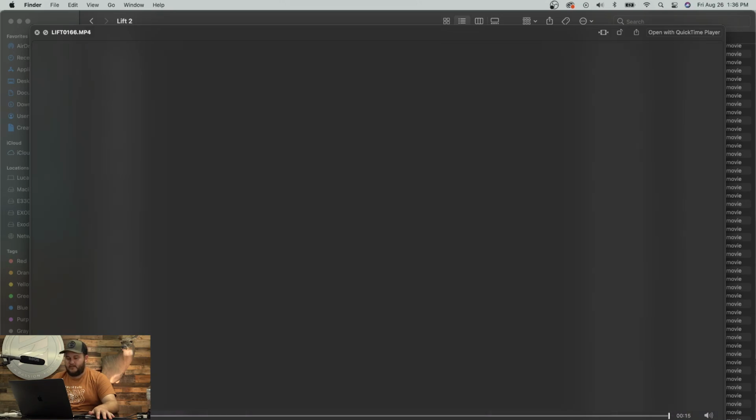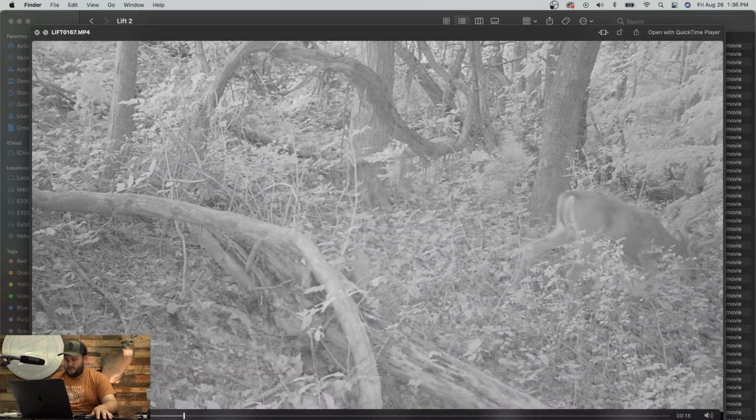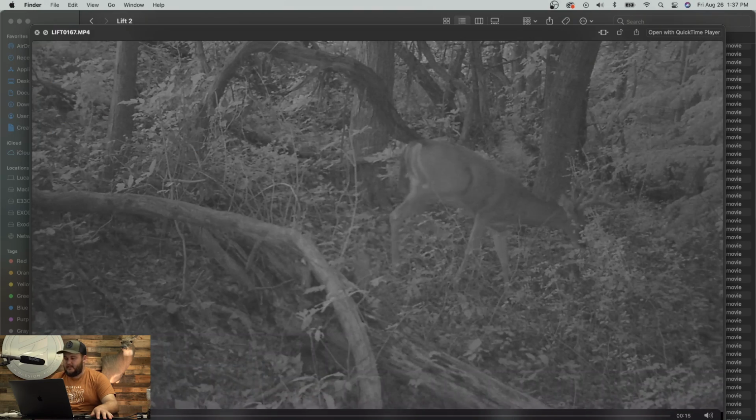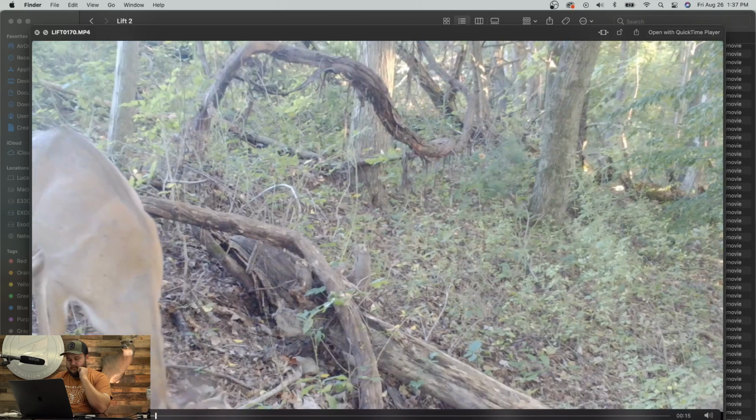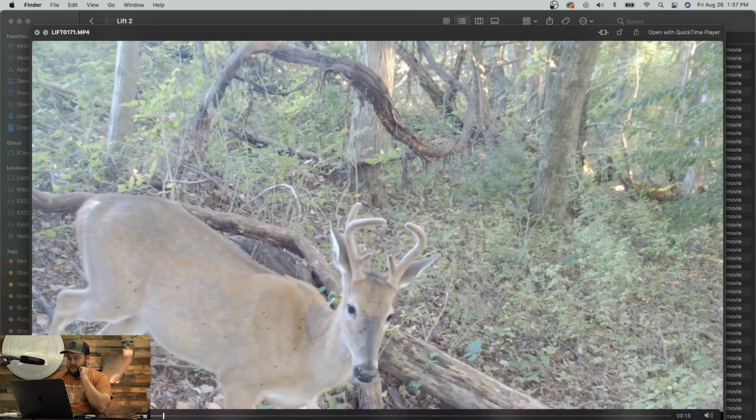That's that 7-point. There's that other 8 with that point coming in from his left G3. Little forky. And that's it. Quite the diversity of bucks down there, that's for sure.